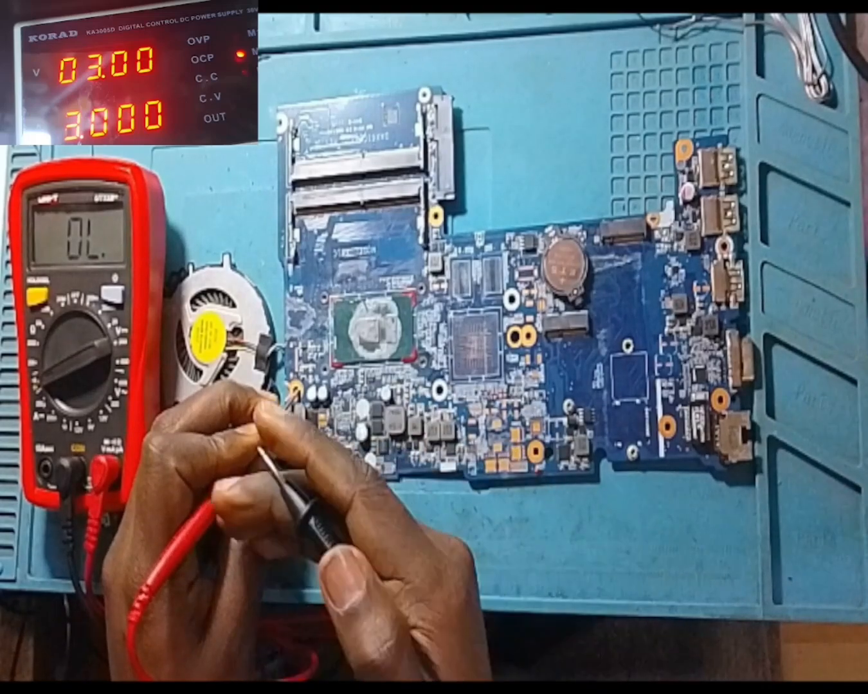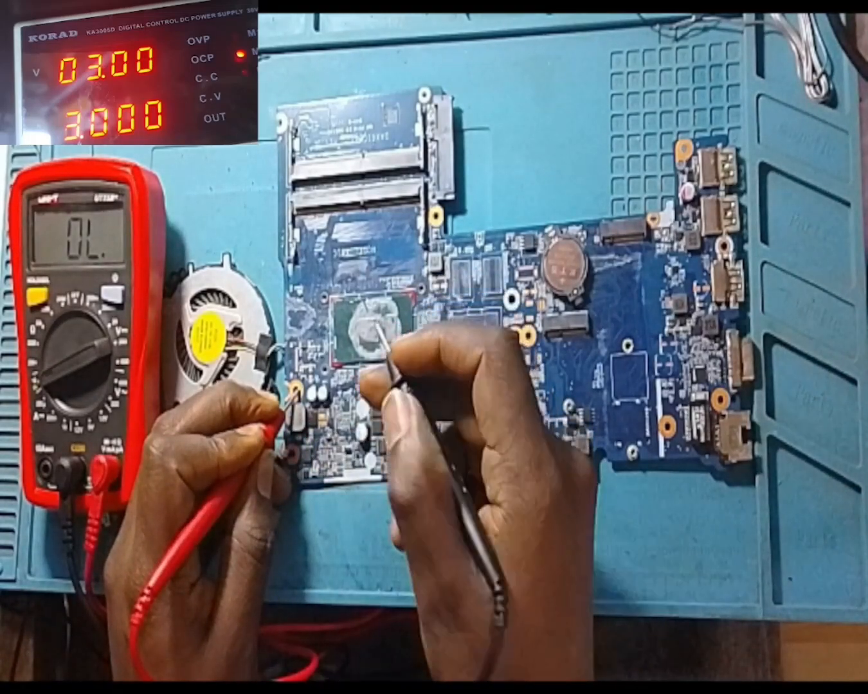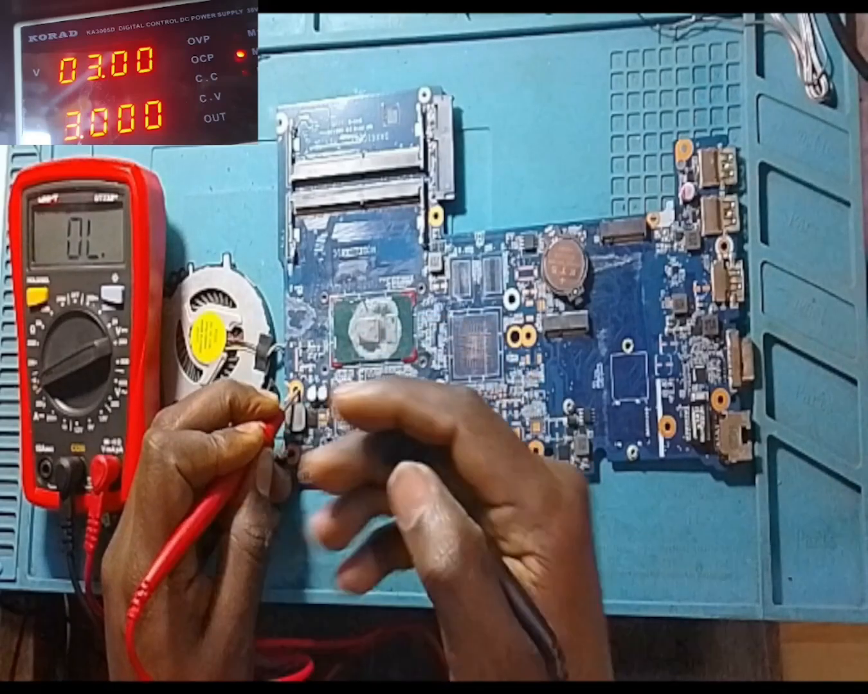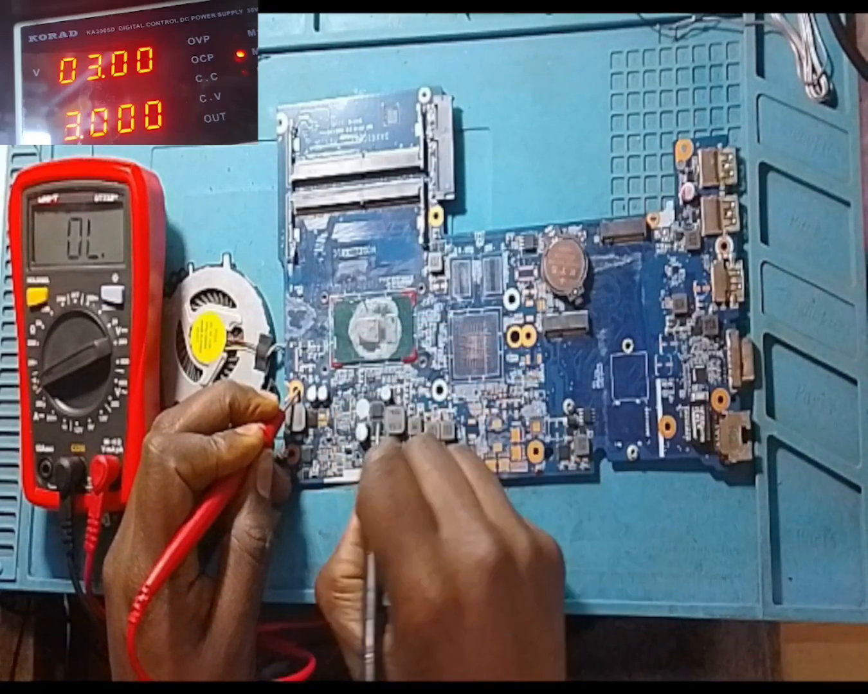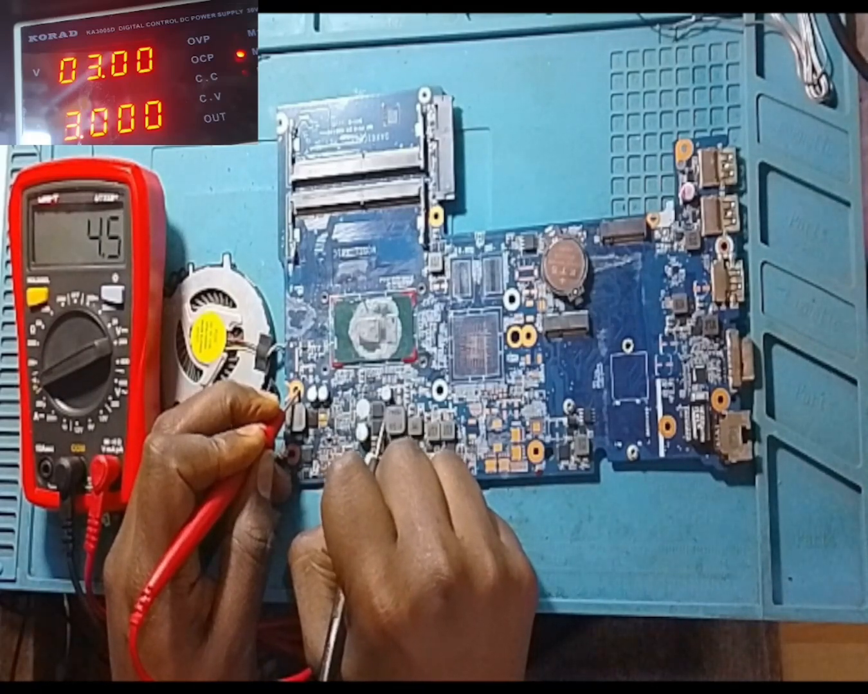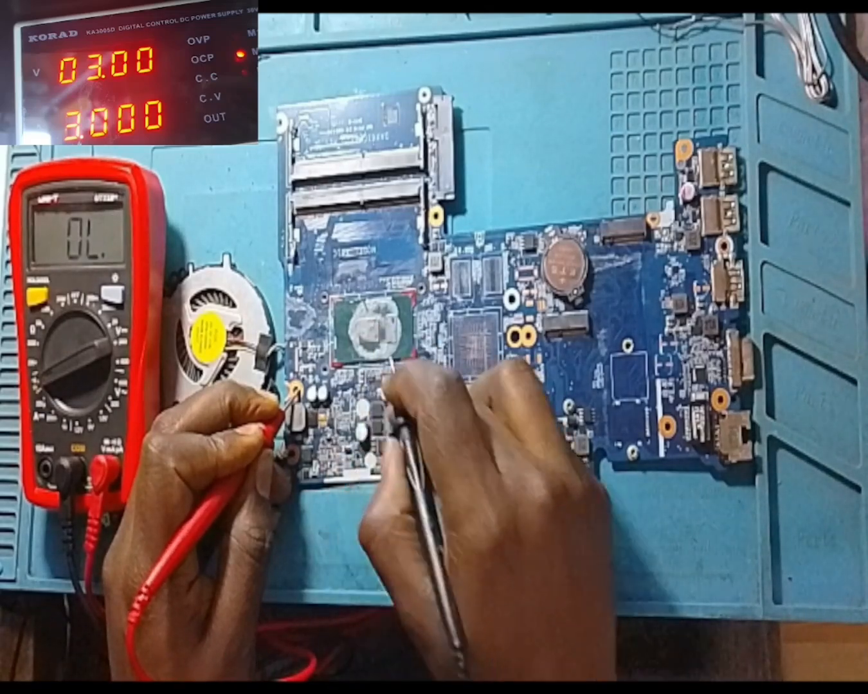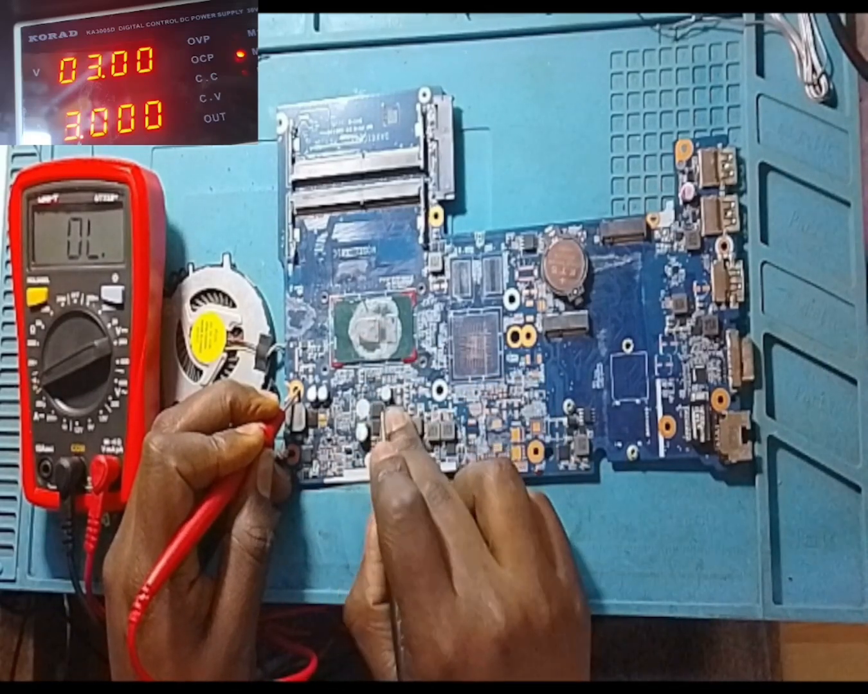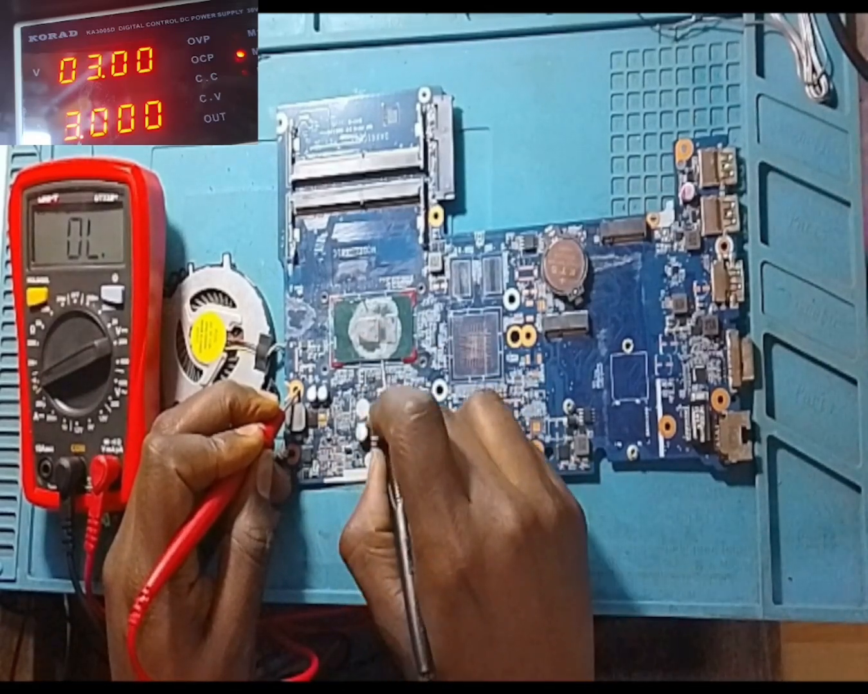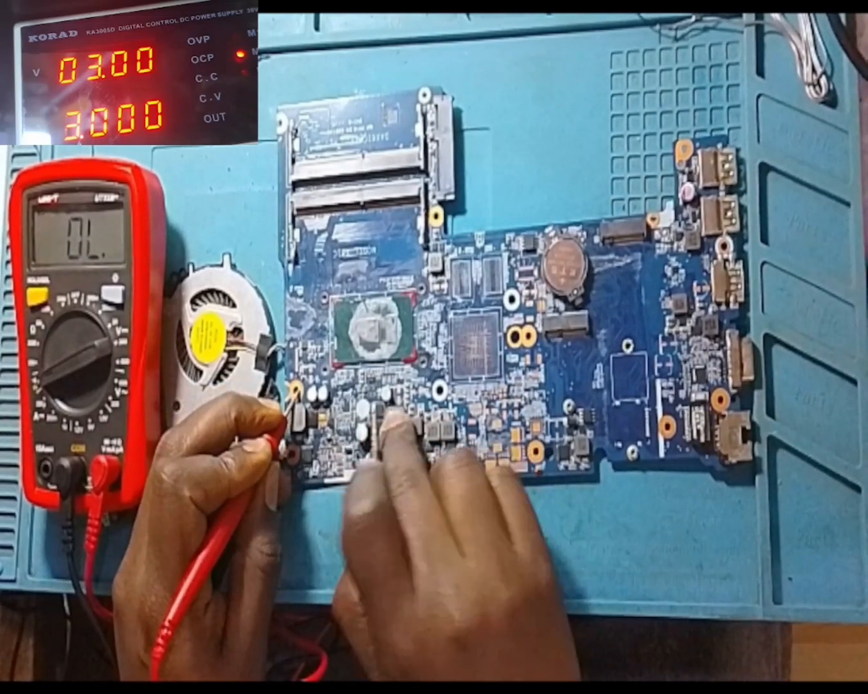Even if the multimeter is beeping, don't worry. If it's close to the CPU, that means the CPU has a very low resistance. But that 4.8, that is very low. So even the CPU should not have 4.5. So we know there's a problem on this coil. So the only way to know the device that is connected on this coil is by doing voltage injection.